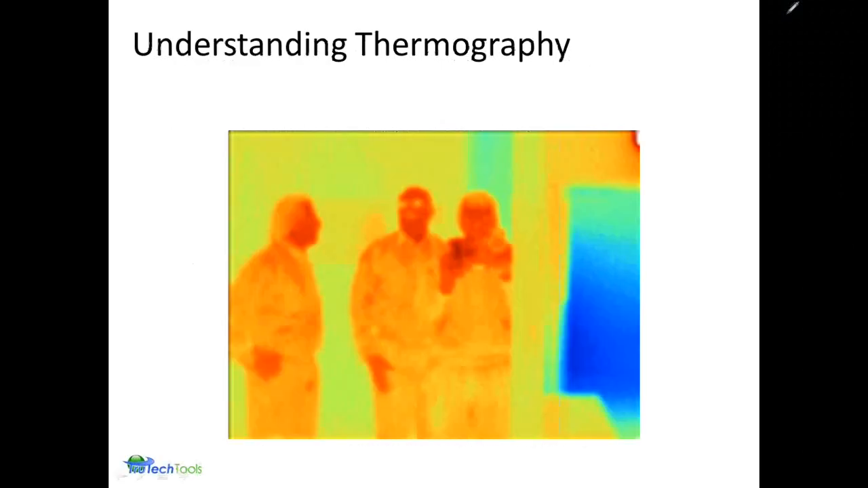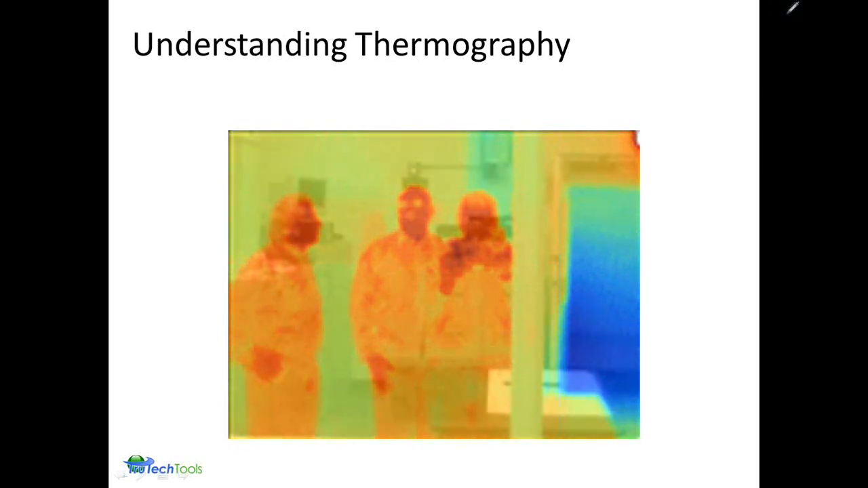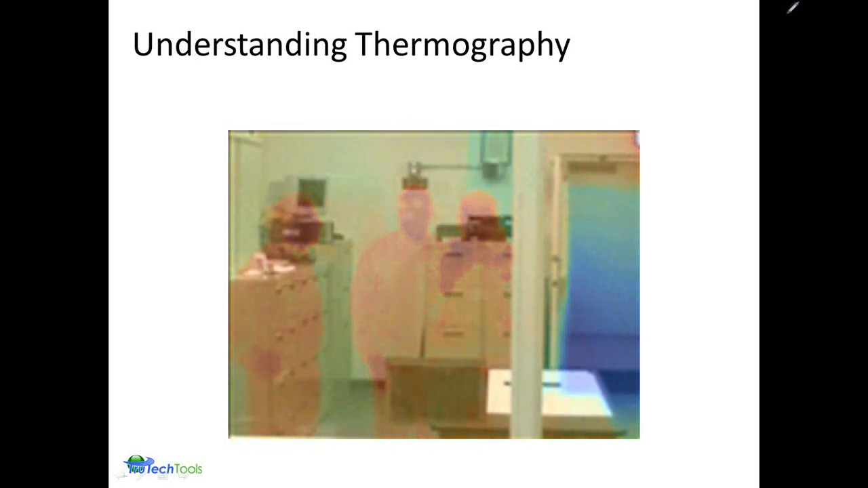Understanding thermography is kind of important, and so as this image just goes through its sequence, I just wanted to point out that infrared has some very interesting properties, very similar to visible light in a lot of regards, but it's also different. In this particular example, we showed an image of three people thermally. What was going on is there's both a visible and an infrared image taken.